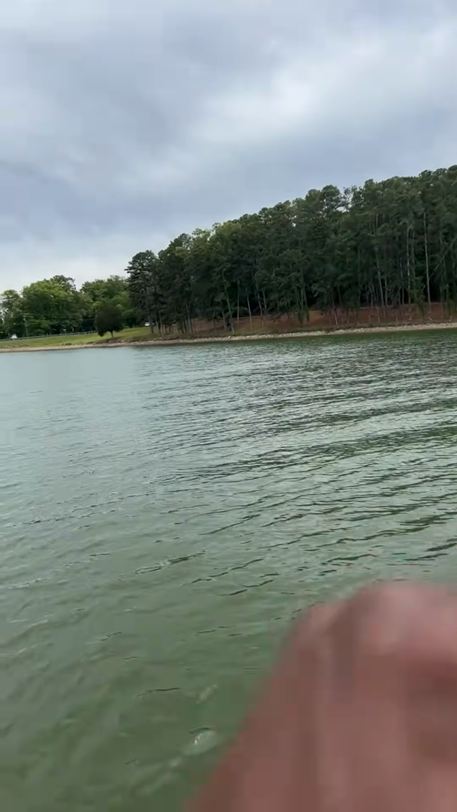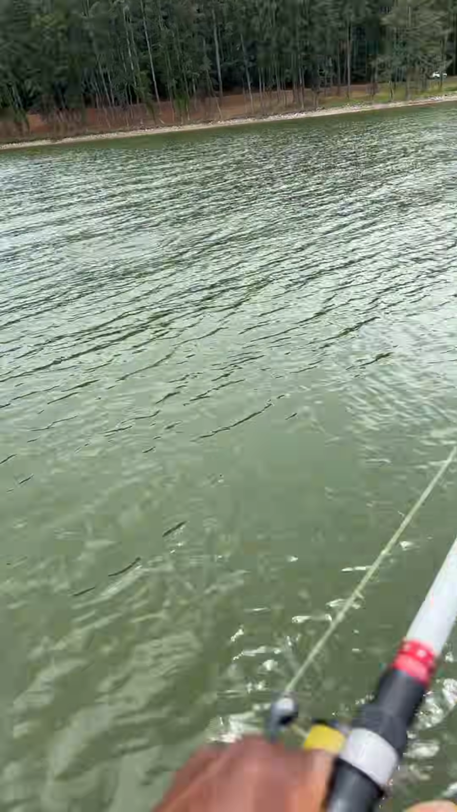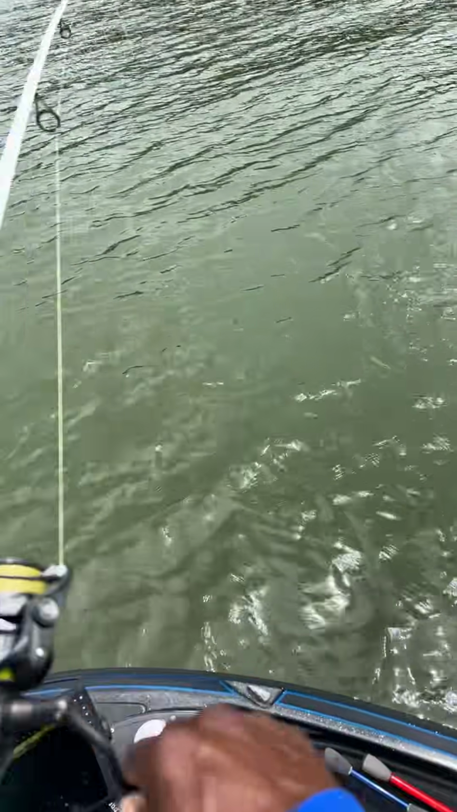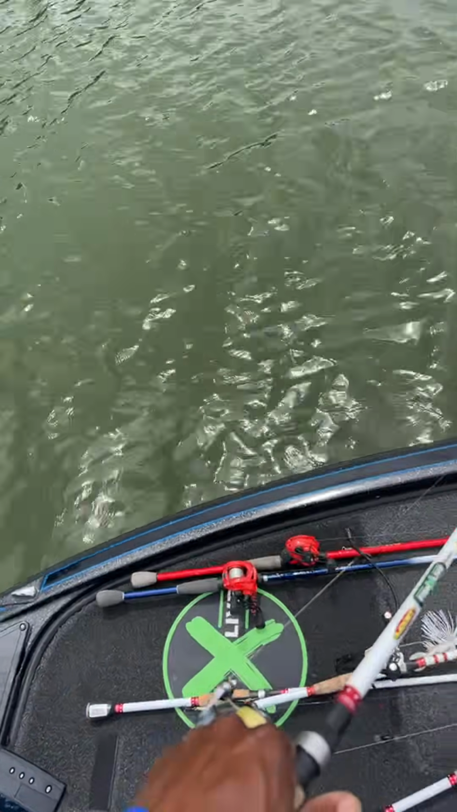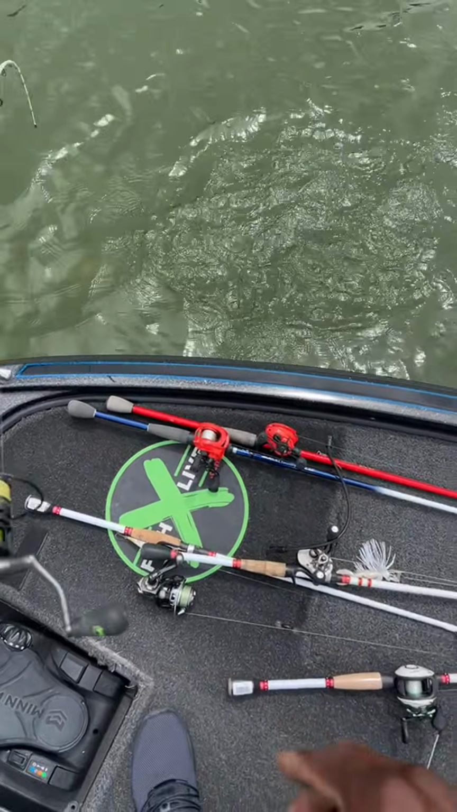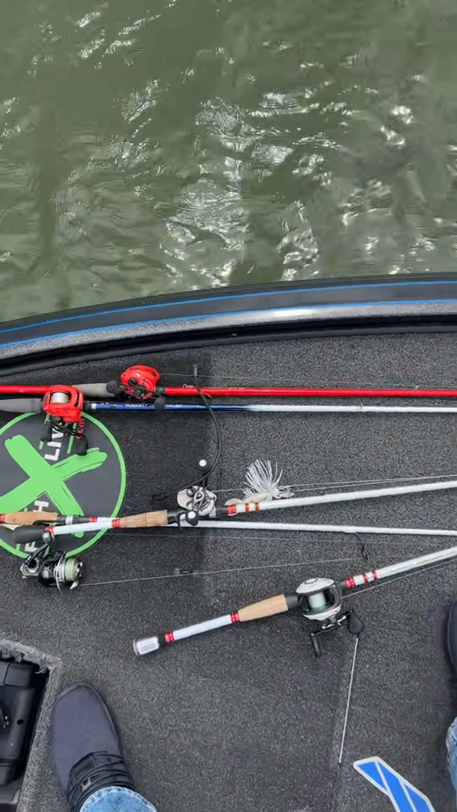Oh my goodness, Chicken Hawk. What did I tell you? Look at him going airborne. Talk to him, chat. Tell Chicken Hawk what's happening over here. Bam. And just like that, Chicken Hawk, you got beat one more again. And it's a scoreable fish.